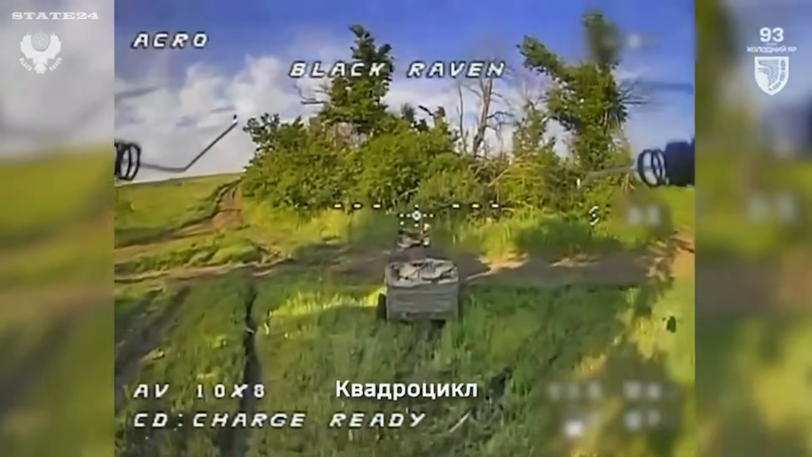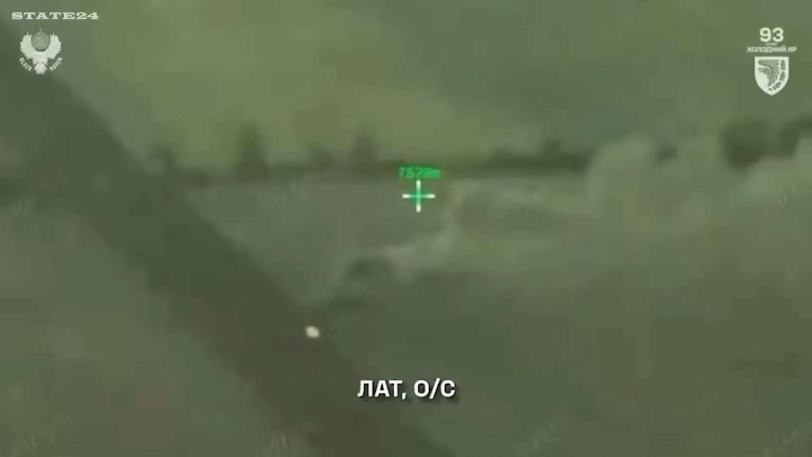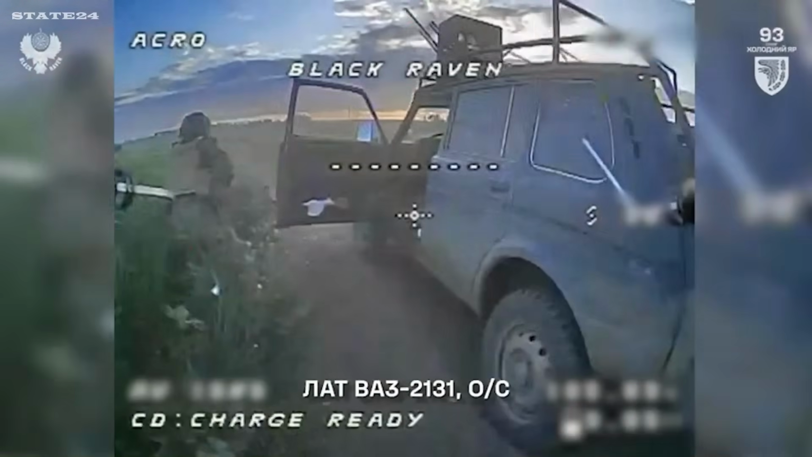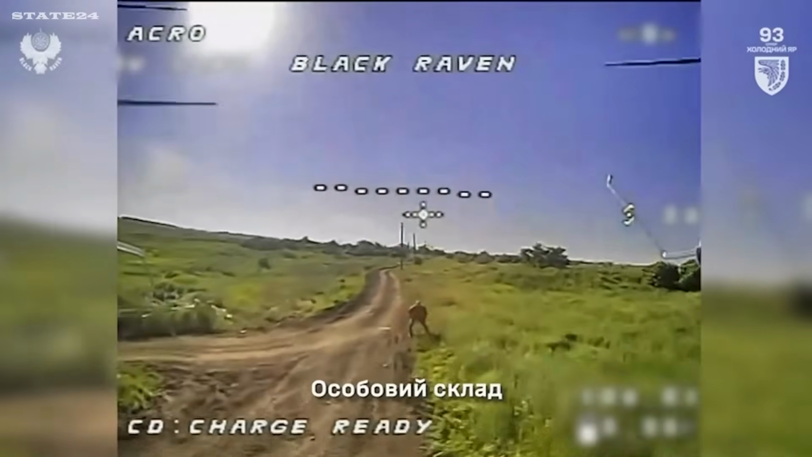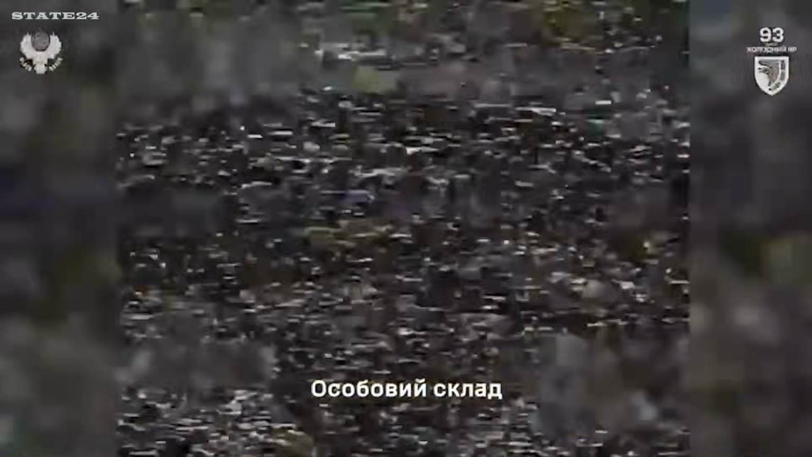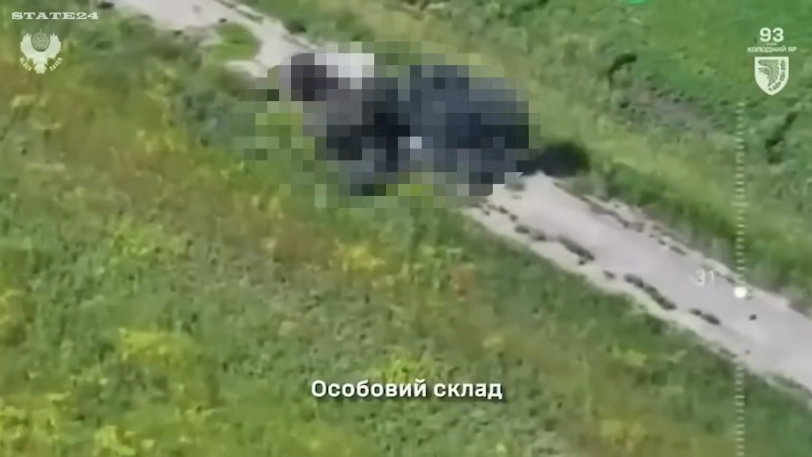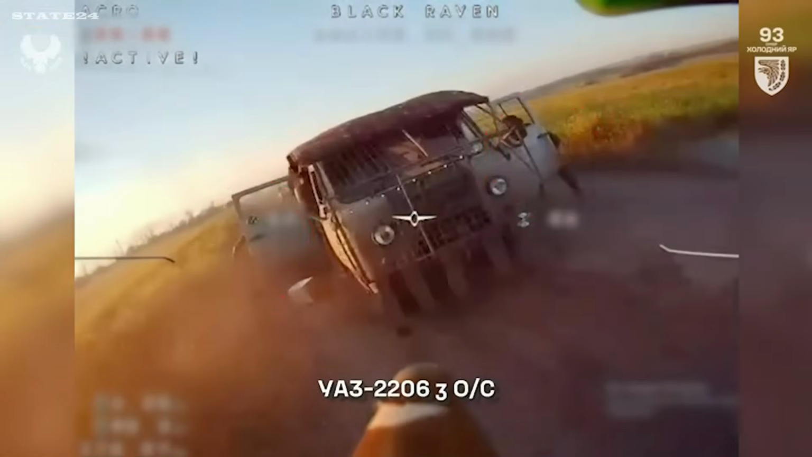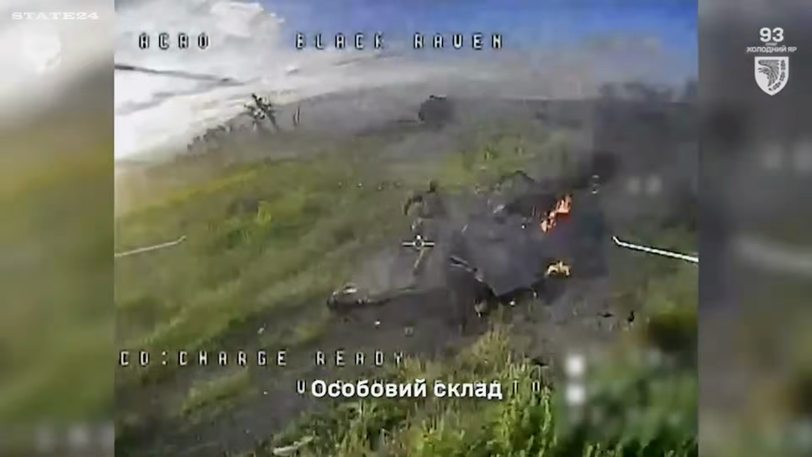Far behind the front line, where Russia assumed it was safe, vehicles moving along supply routes, soldiers on foot, unaware they're being tracked, all targeted in the same operation, far from where anyone expects an attack. This is the part of the war most people never see. Not the front line itself, but everything feeding it. Fuel, troops, equipment, reinforcements. Cut the supply, cut the personnel, and the front starves without ever being directly attacked. That's exactly what's happening here.